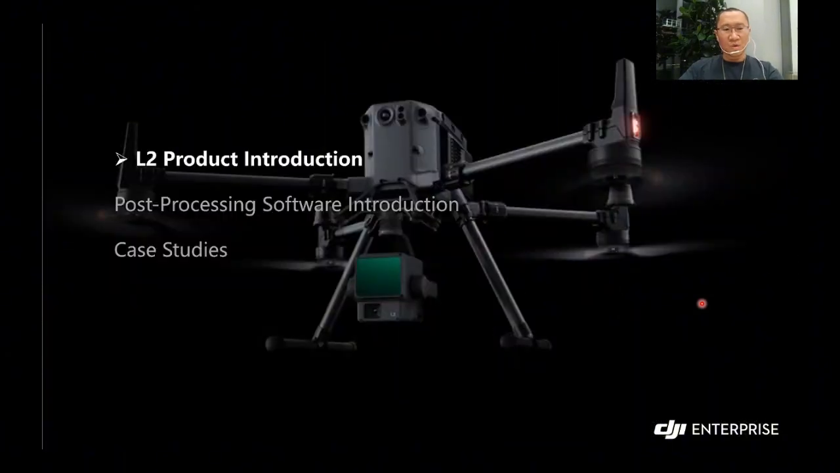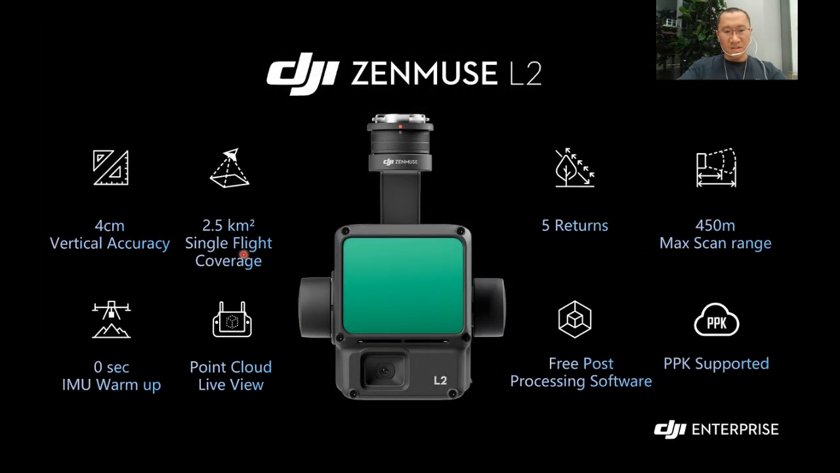This is the content of my introduction. First I will introduce the L2 product, the second part is the post-processing software introduction, and at last I will share some case studies. Okay, let's get started. So this is the DJI Zenmuse L2, with a lot of big improvements compared to the last generation: high accuracy, high efficiency, fast returns, long range, etc. But no worries, I will introduce them one by one.